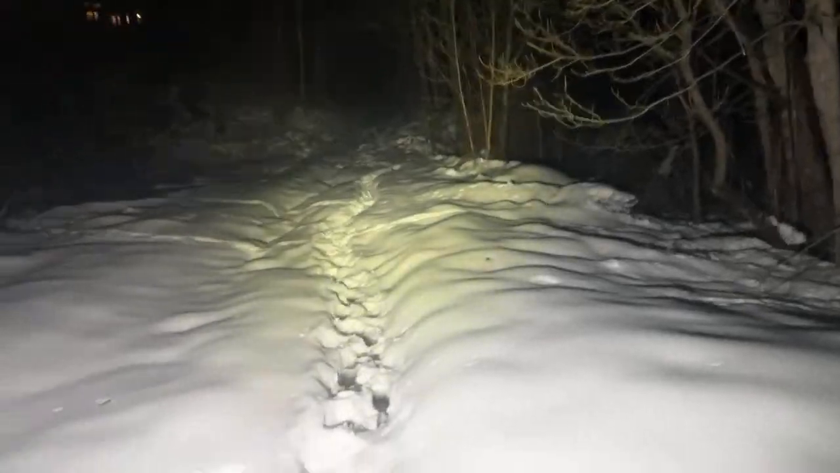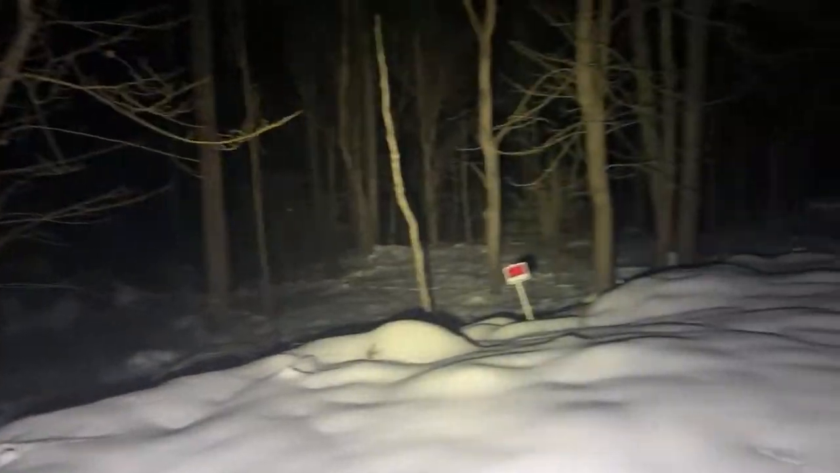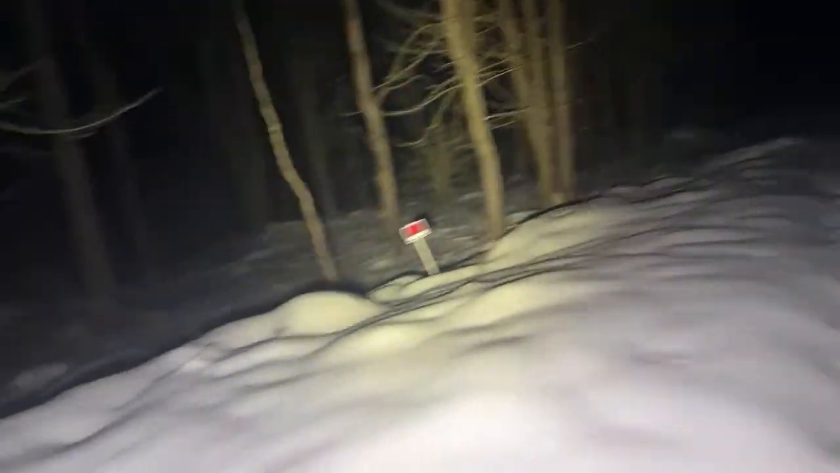But part of that is my thermal camera being down. Things that couldn't hide from me with the thermal camera can hide from me right now.